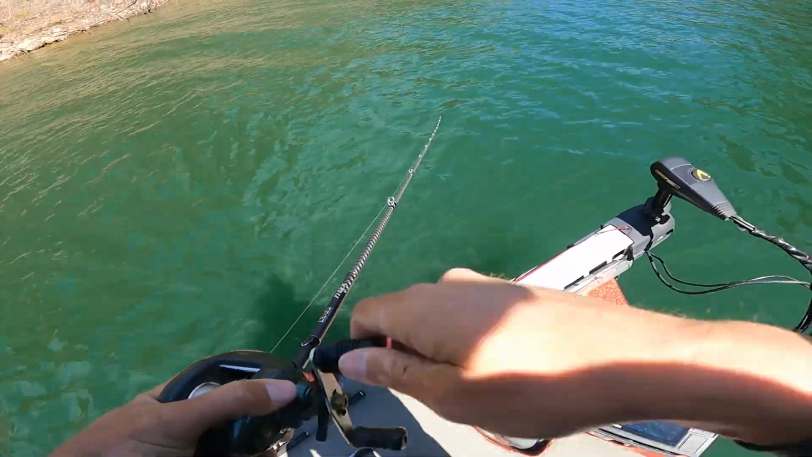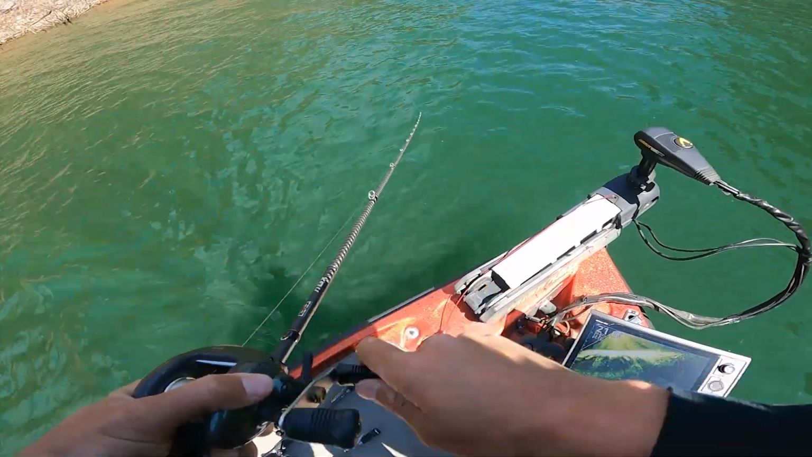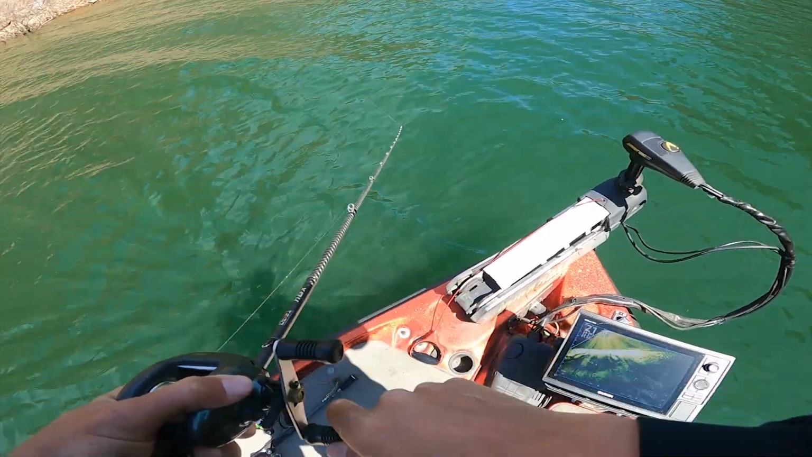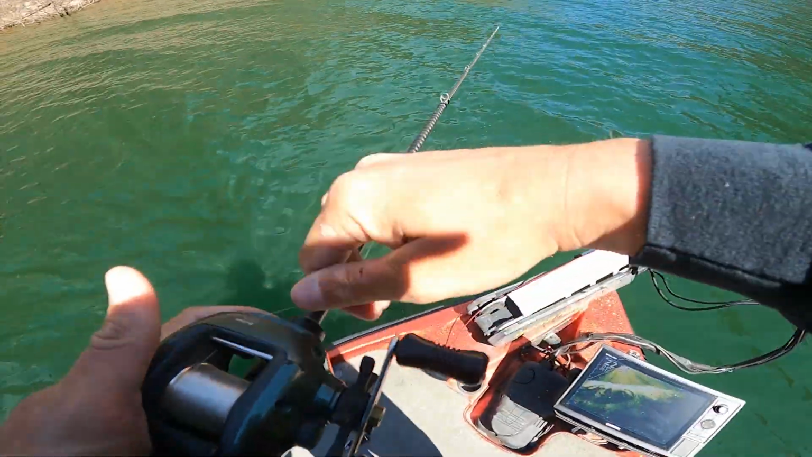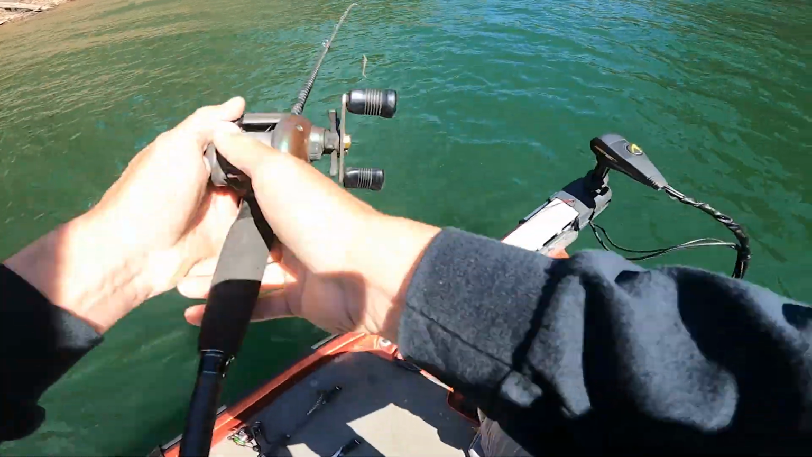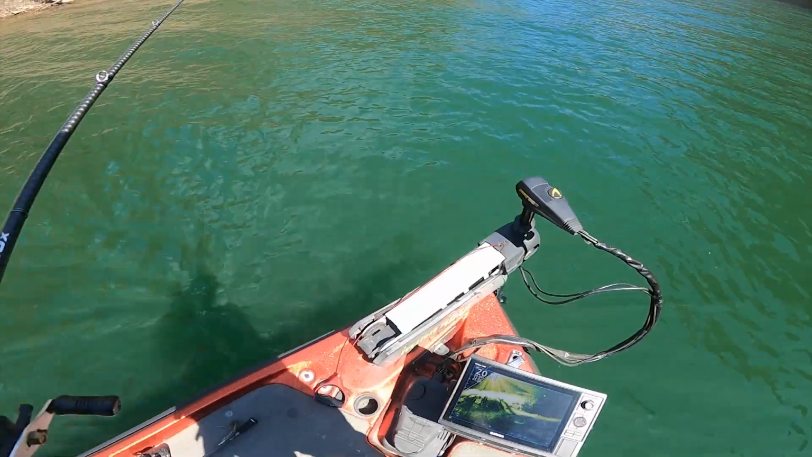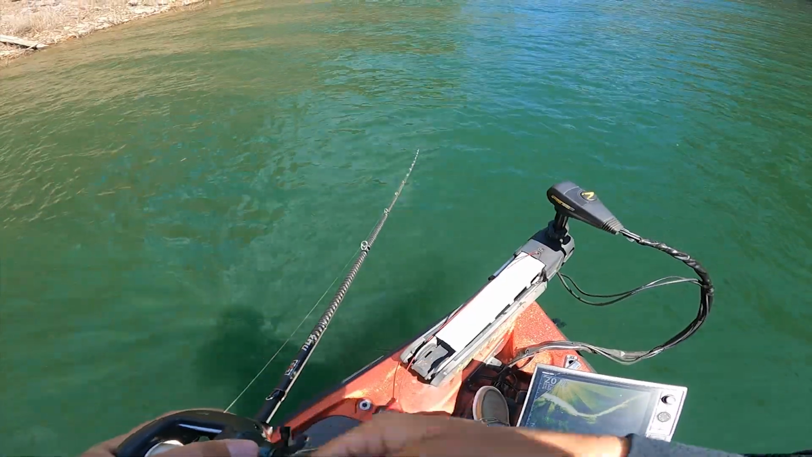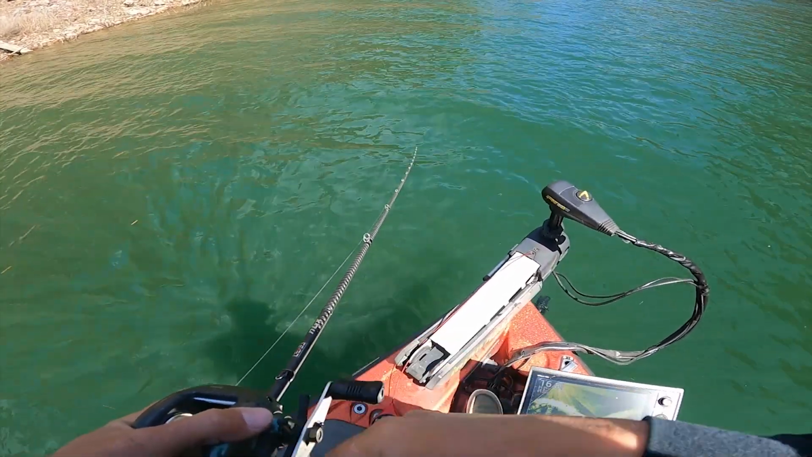Be real cool if we came back here and this bite just started happening. It's showing 54 back here. No way. There's 52 back there. Well, we found some bait. That's cool, but need to find more bass.